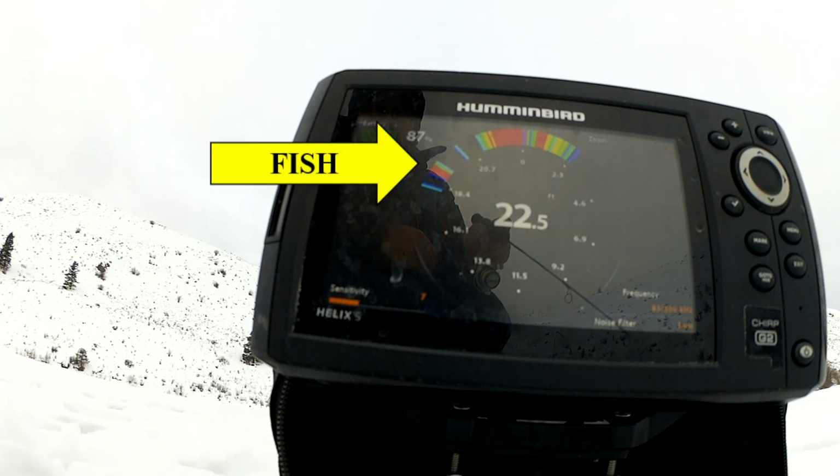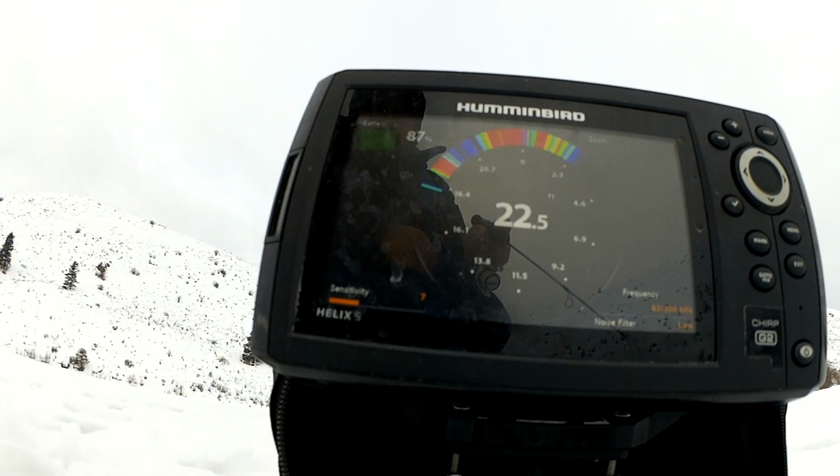Oh, there's a fish. See how bright red it got? It's right on top of it. So he's below it now. He's swimming down the bottom. He came up and looked at it. Swam away. Didn't want it.